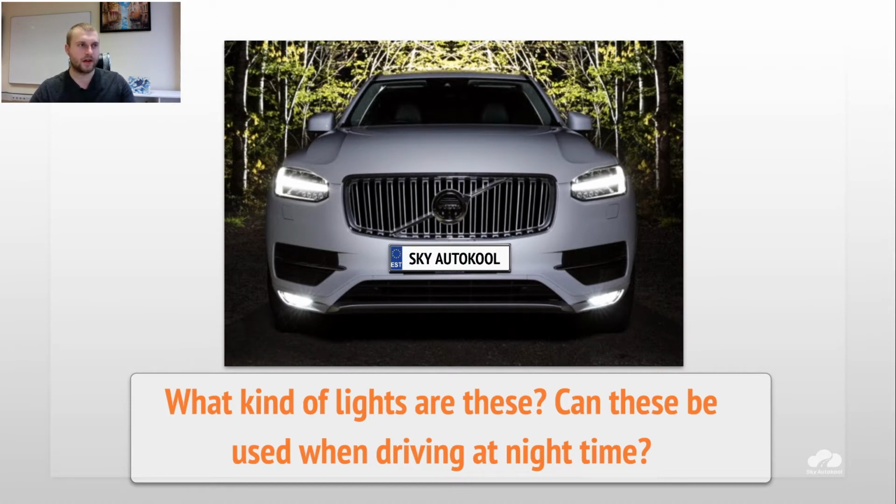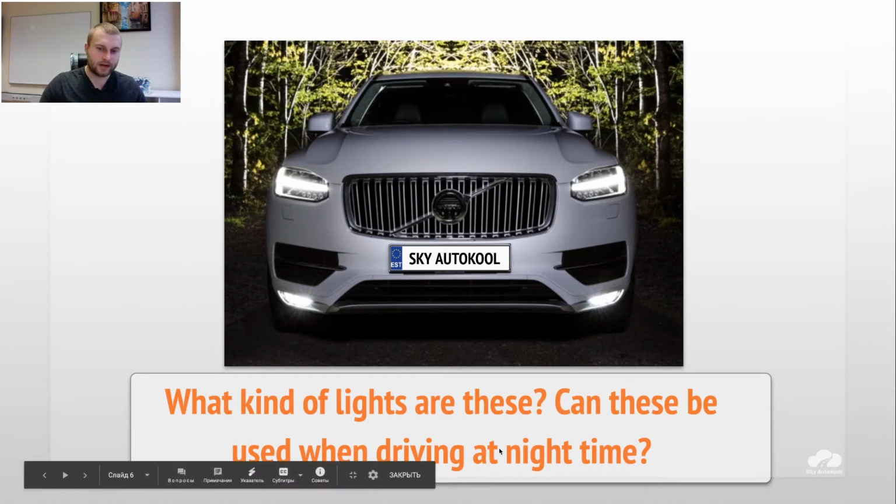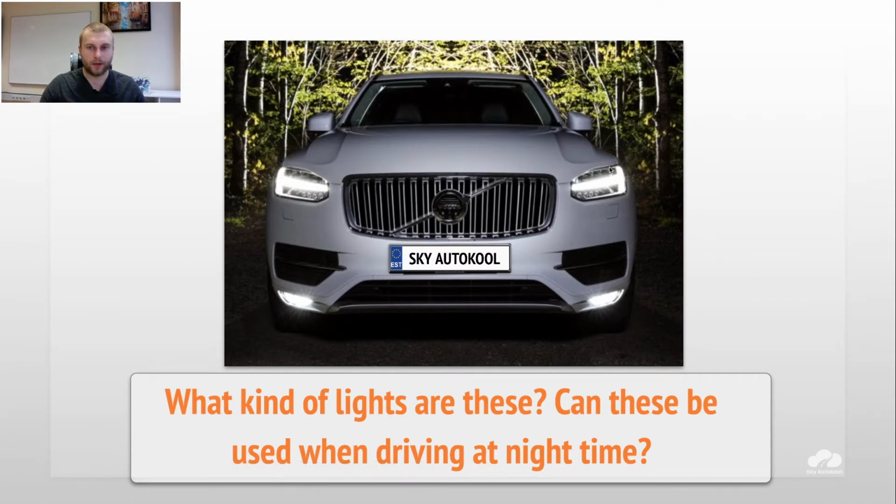But if it's casual weather, casual conditions I mean, for example during the daytime, we cannot use headlights and fog lights at the same time. So in casual conditions of weather, we have to use side lights and fog lights then. So doesn't matter whether it is nighttime or daytime, we can use them only if it's bad weather conditions.